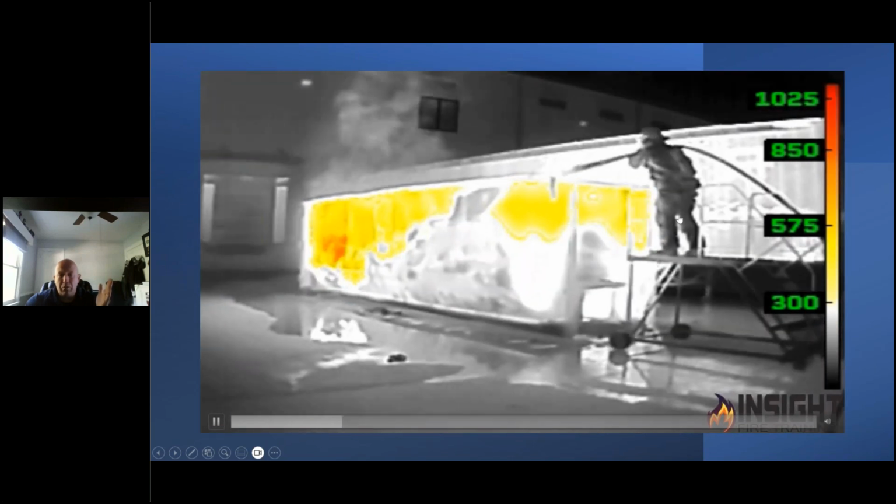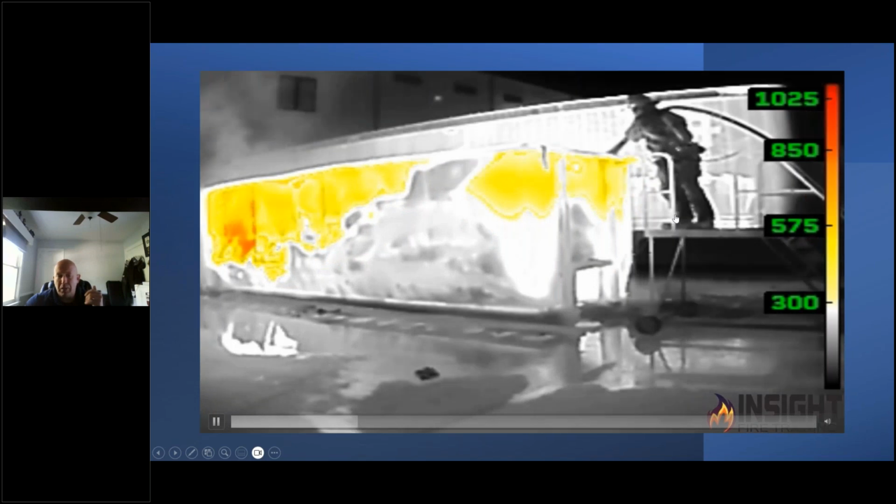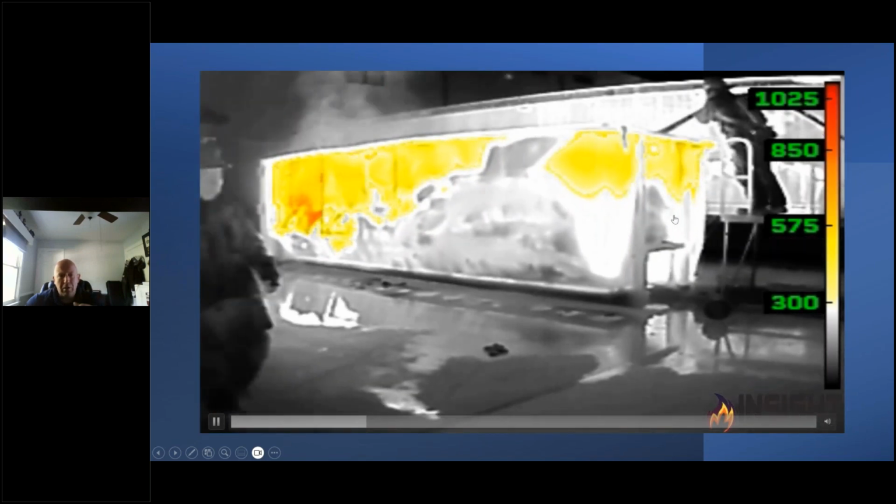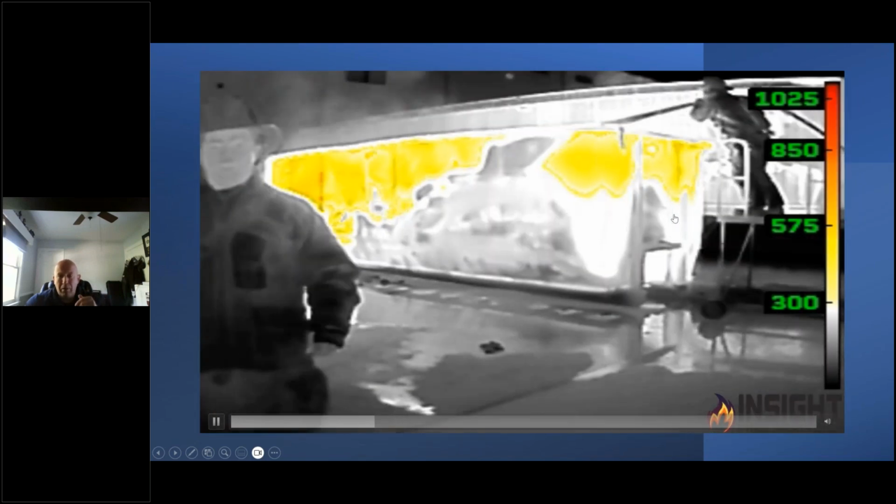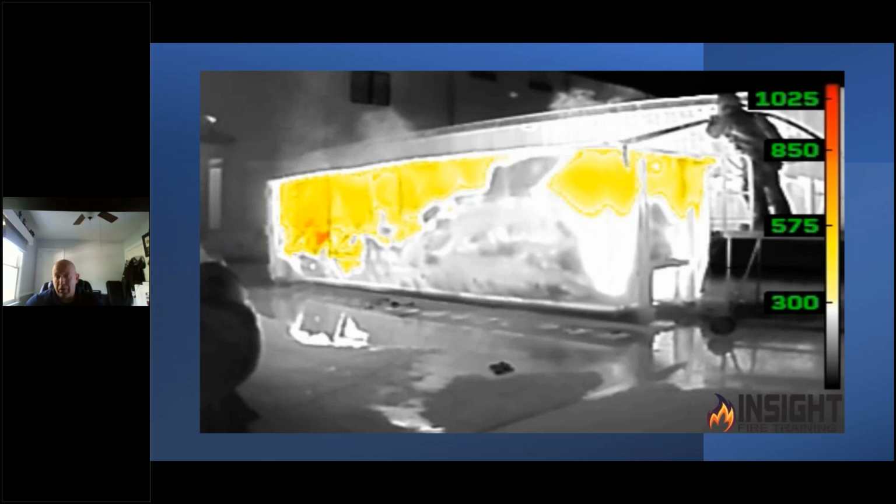I can see what's going on. The camera doesn't lag, doesn't delay the information, gives me good colorization, gives me good detail. I can see the captain walking around, coming back to check on his guy. Everyday life for firefighters. And you're not fighting the big house fire every day. You're fighting car fires, dumpster fires, brush fires, all kind of stuff. You're dealing with stuff. Make your life easier with a camera that doesn't delay the information or overcomplicate things.